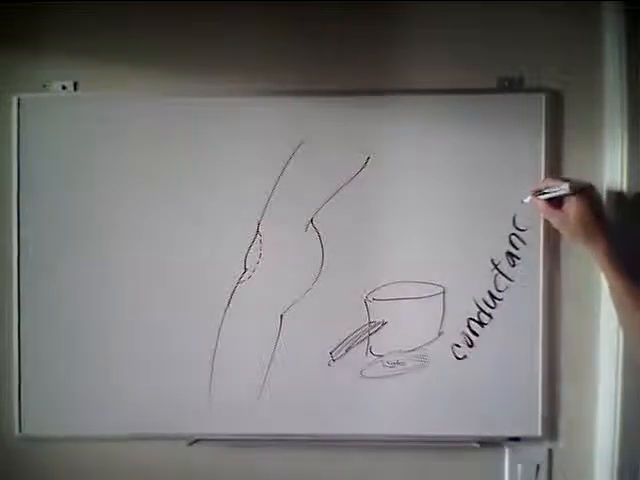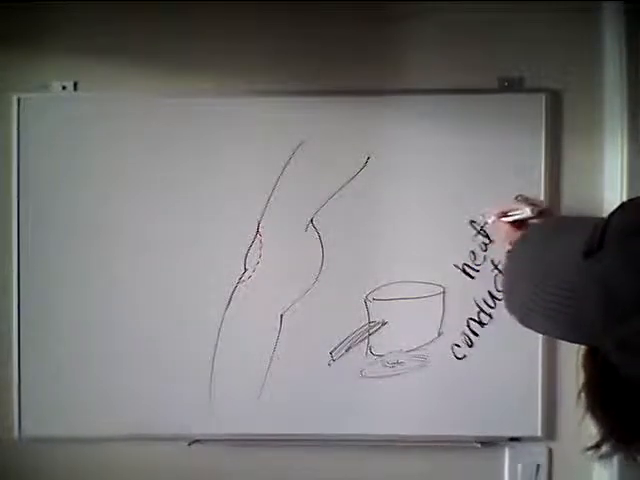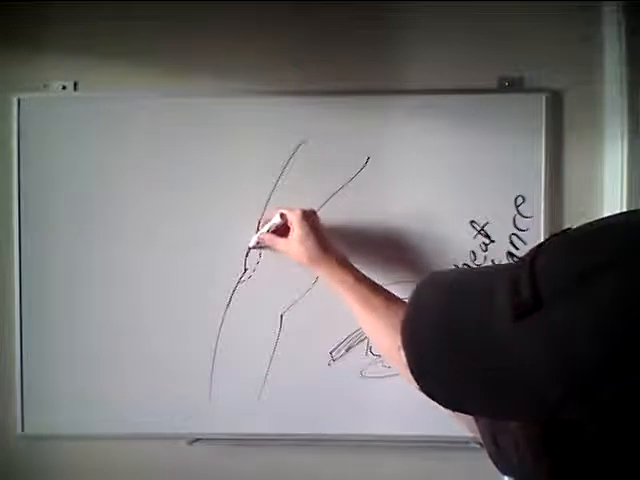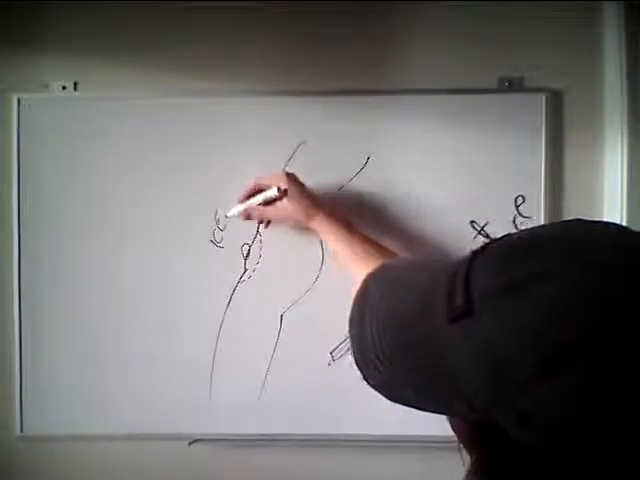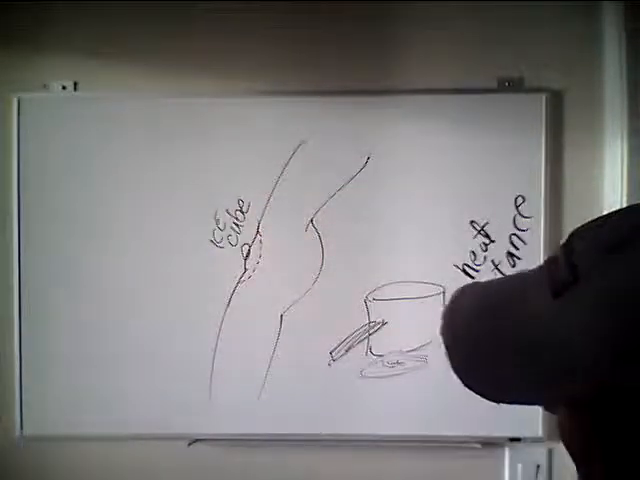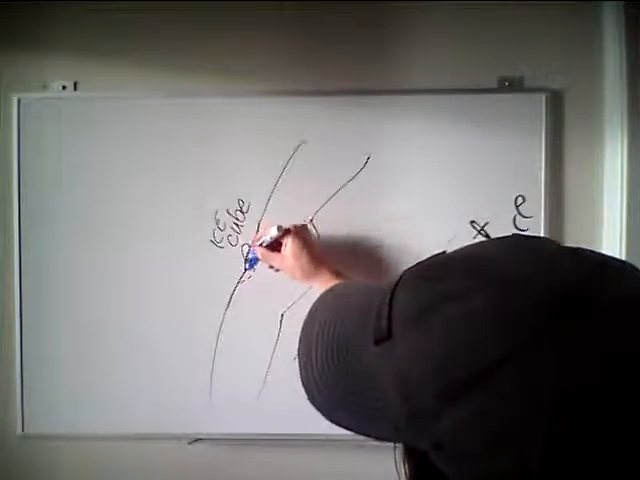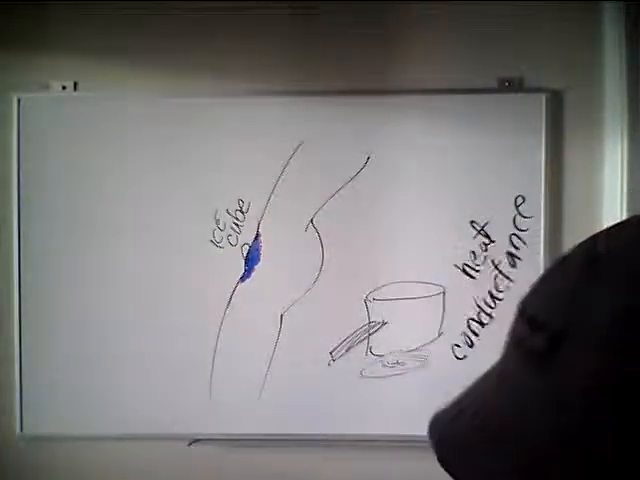Heat conductance. So what's happening here is if you cool this up with an ice cube, it cools off the tissue.